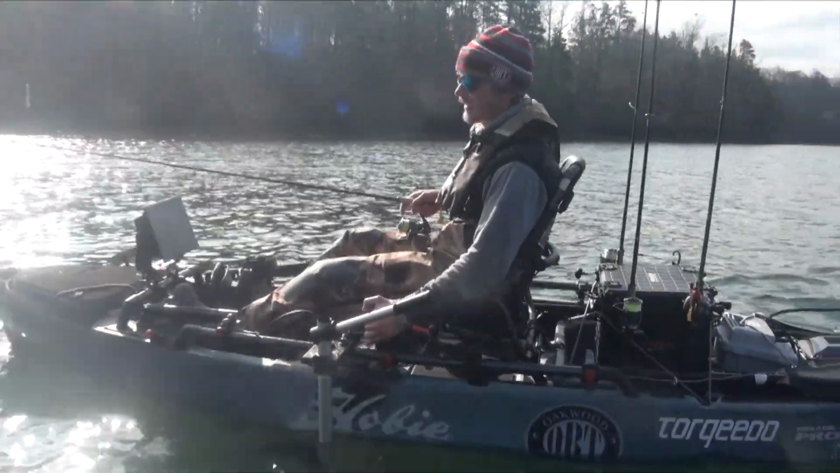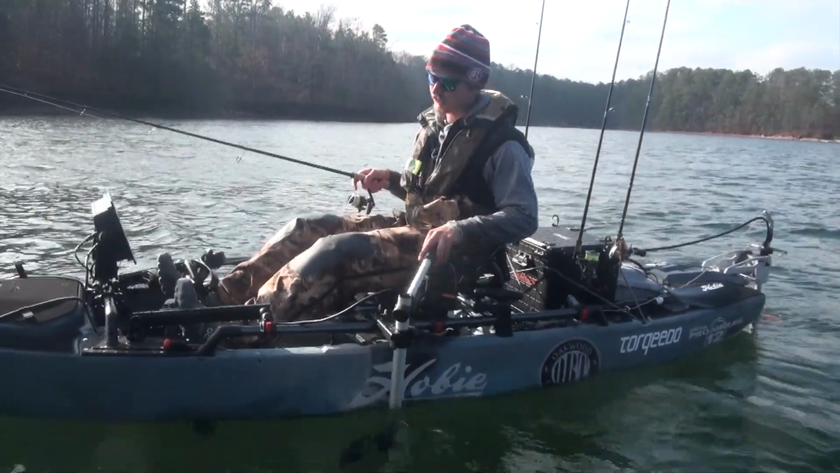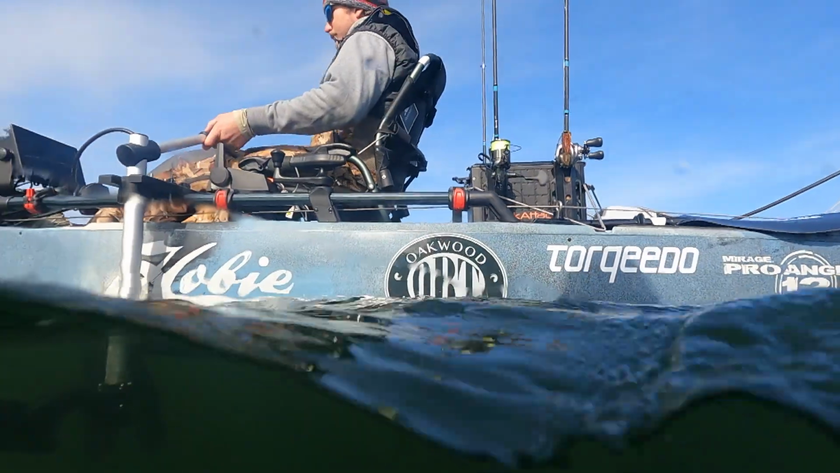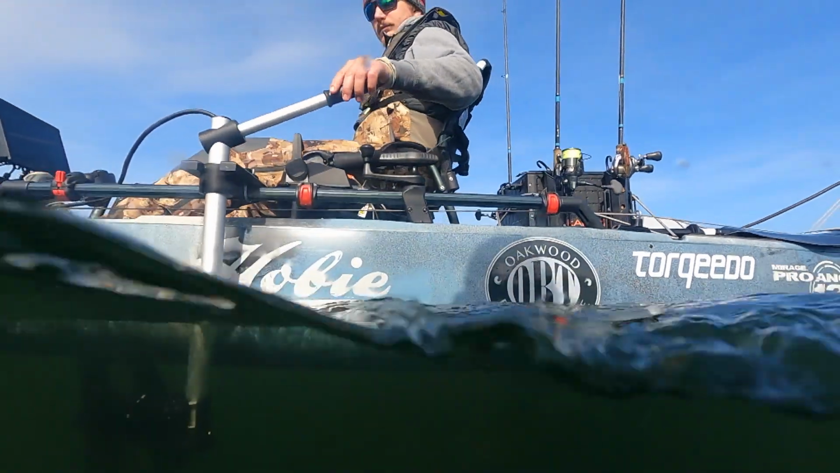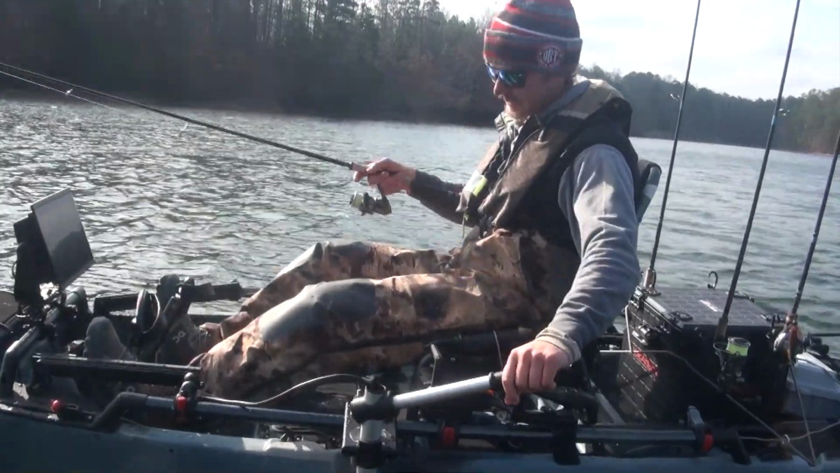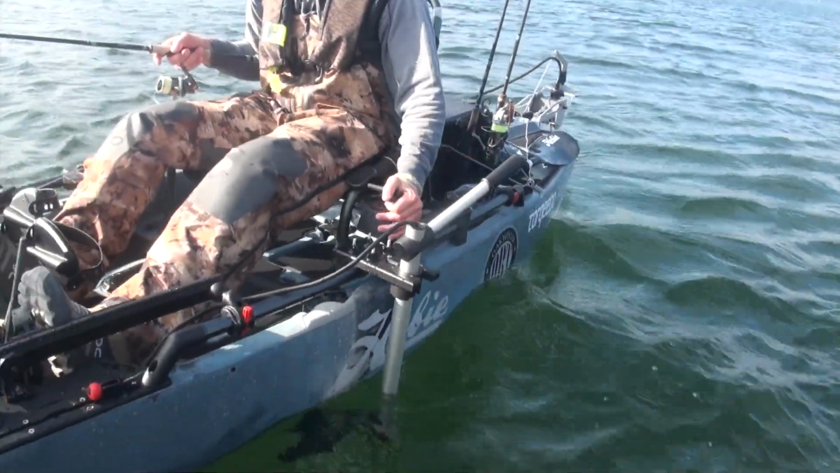Challenging today with the wind we've had to deal with, but with this foot control steering and LiveScope, the way it's all mounted, it all works out good. I mean, sit right here facing the wind, all my stuff, fishing with my right hand, all my controls ready to go.